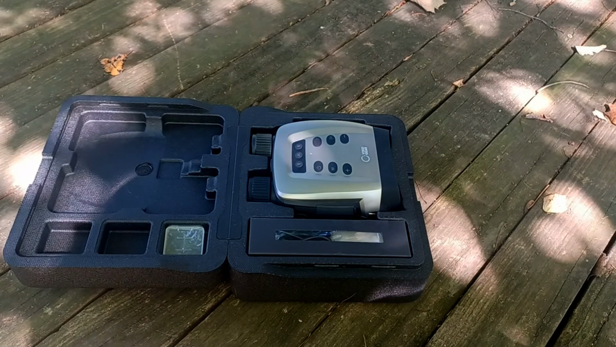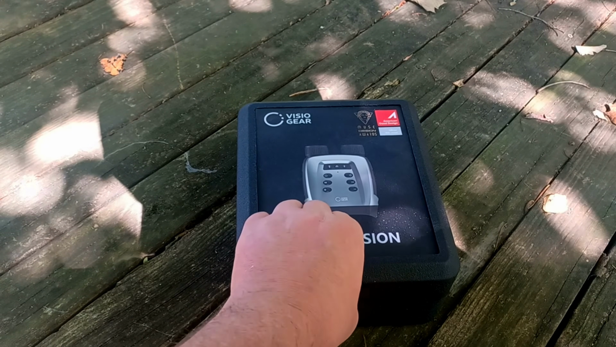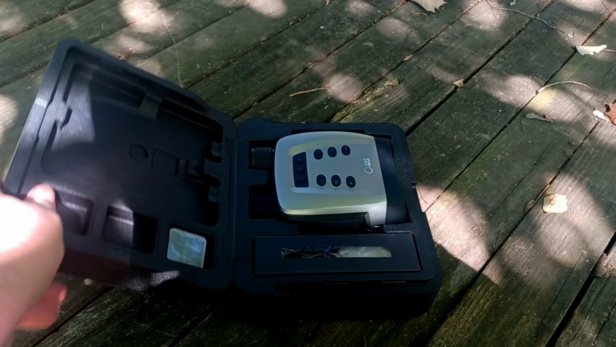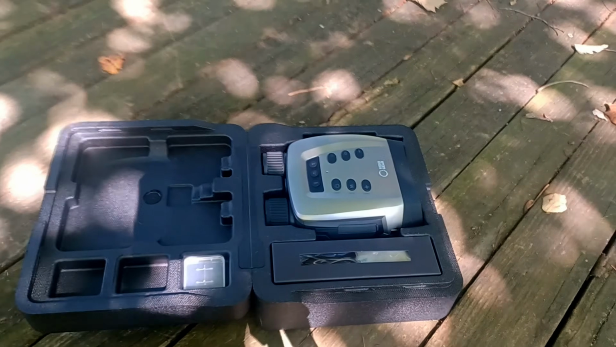Okay, so it comes with this nice styrofoam case, but it's heavier duty. It doesn't just fall apart like styrofoam, it's like a hard foam. Pretty neat. I haven't really seen anything else using a case like this, but it's pretty good. It should last for many years.